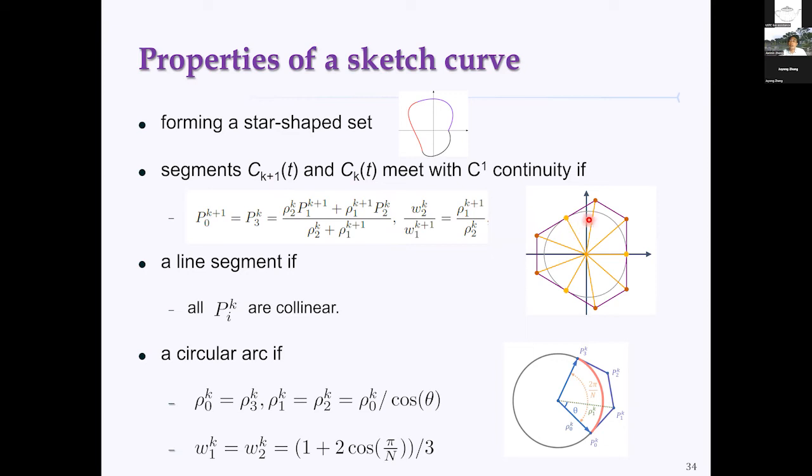And you can say for each segment, if all the control points are collinear, like on the same line, then we can say this curve is a line segment. This is due to the well-known convex hull property of the rational Bezier curve. In particular, since we're interested in the circle, we can prove that. Actually, you can find the proof in the appendix of our paper.